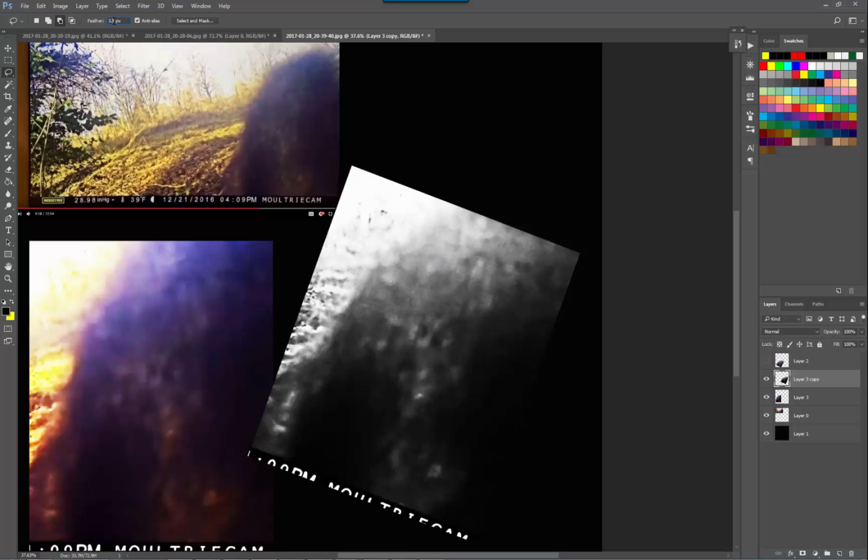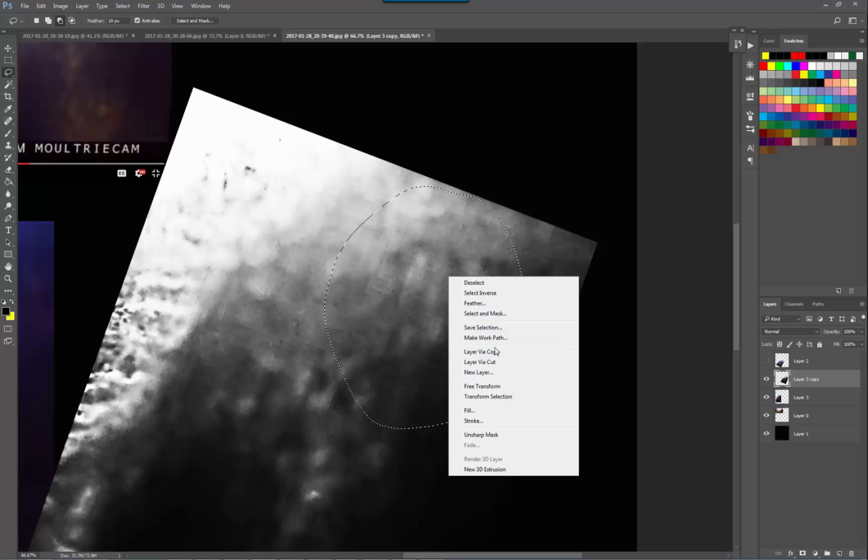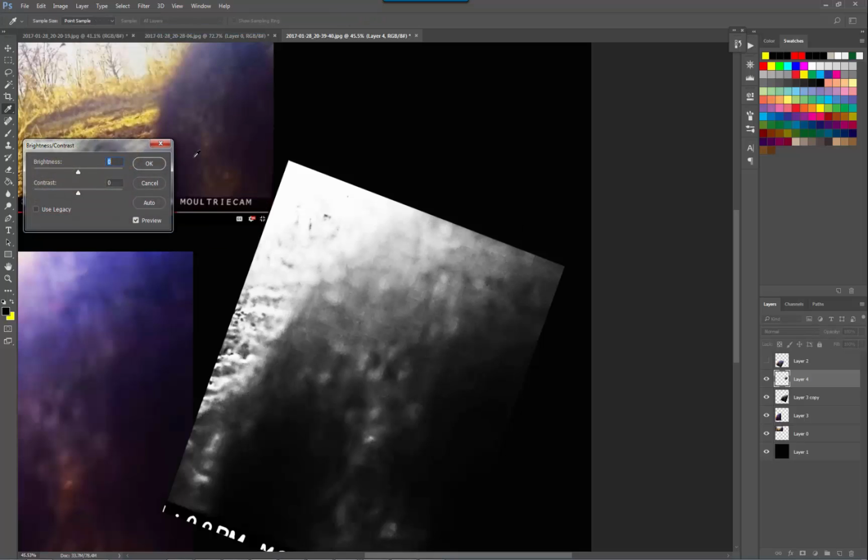Maybe let's feather it out a bit more. No, just around the ear anyway. We're not getting much there, but actually here you can see the white of the eye even more there.